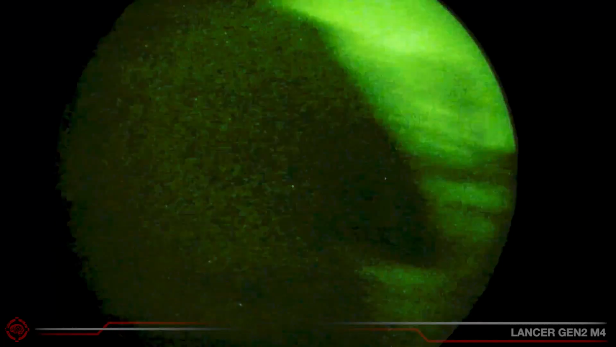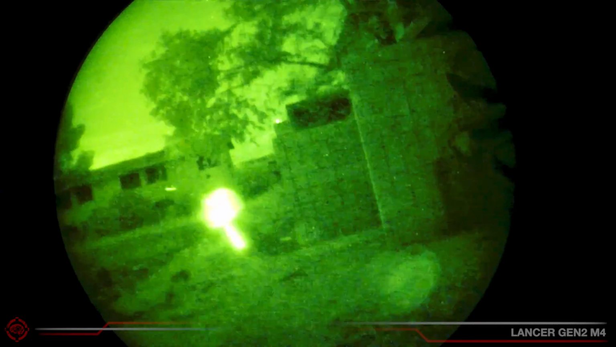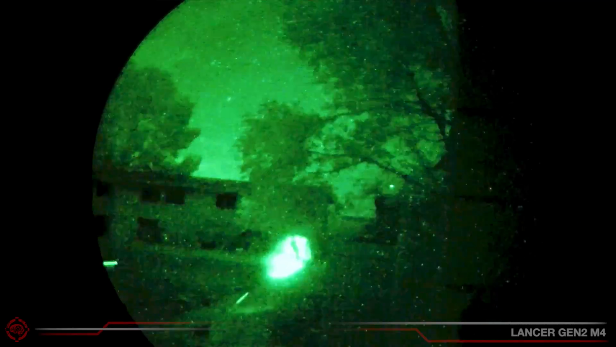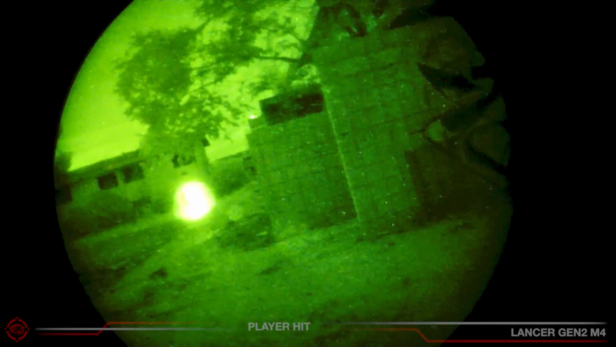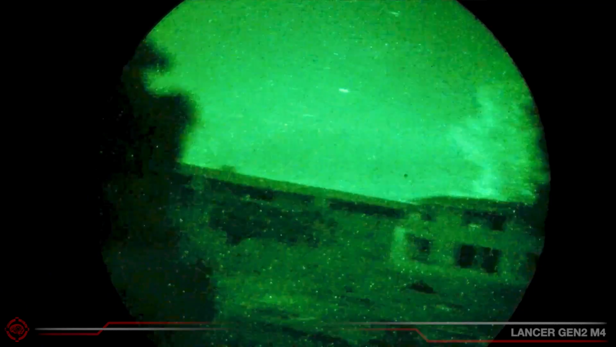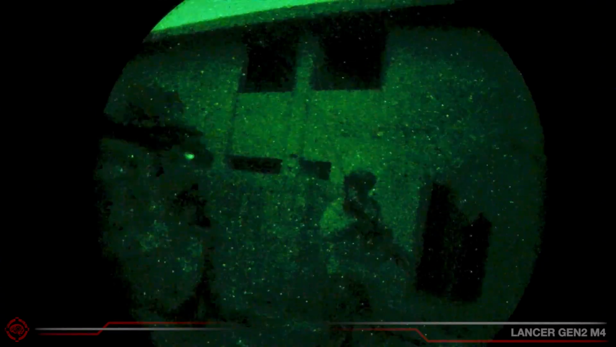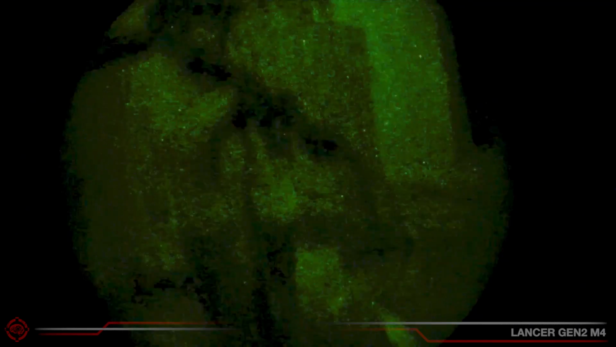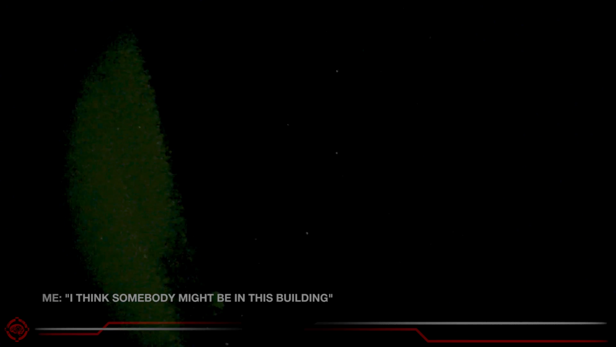Look at him down there, Bear, down there. Bottom floor, bottom floor. Well, follow Bear, let's go to the next building. Go, Bear, get in the building. Get in the building. I think somebody might be in this building.